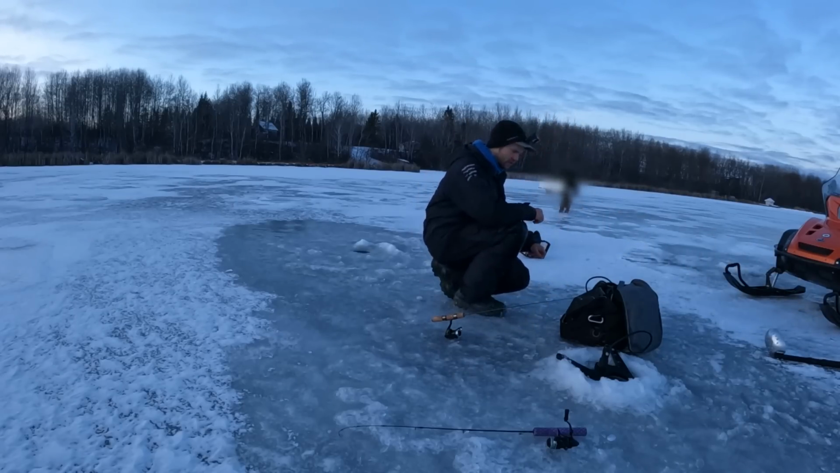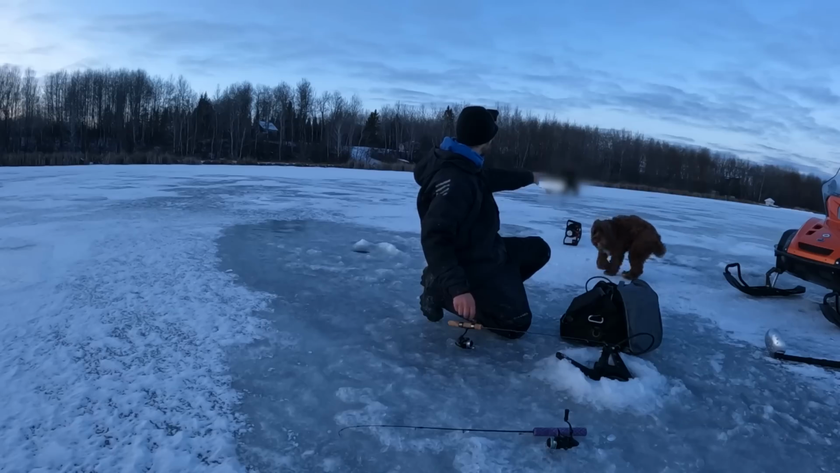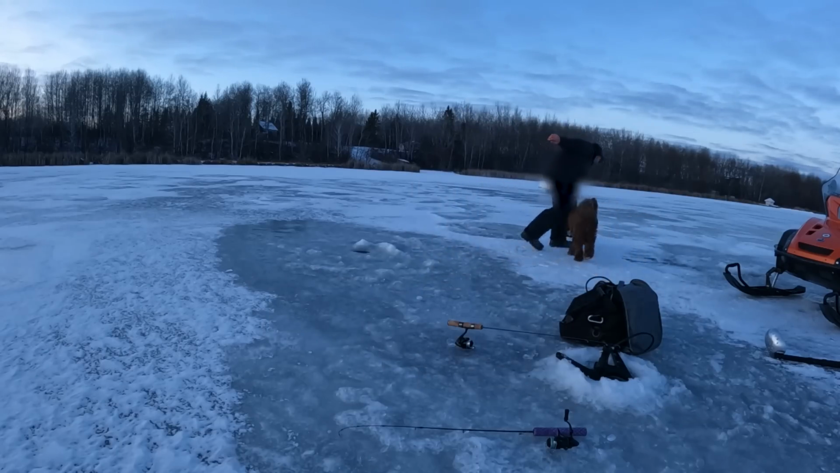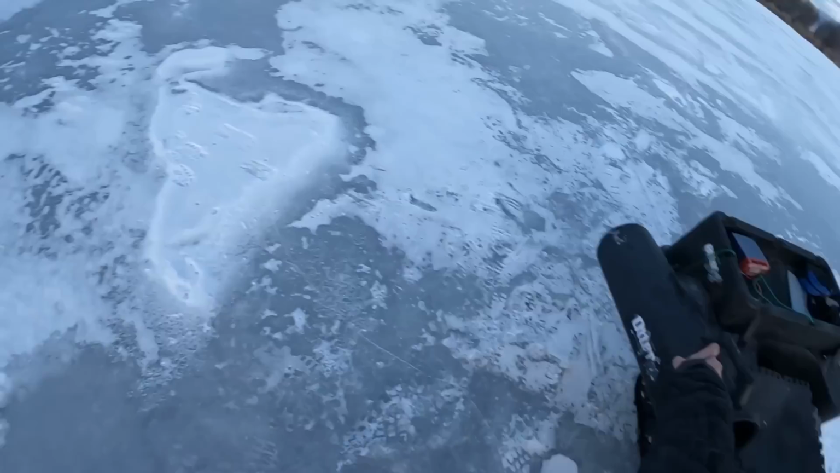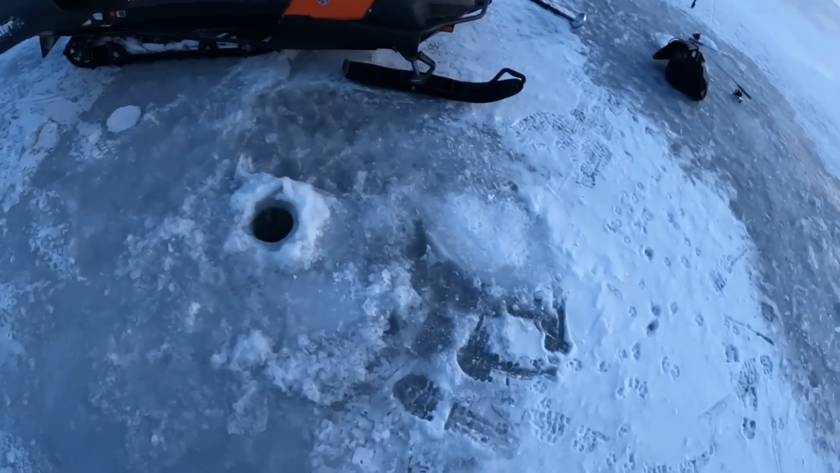She's friendly, but she's a little nuts. Any fish there or what? I caught one. There's a few more. I didn't catch any more yet, though. That sled there. Oh, how it's all loaded up? Yeah. The best is this sleeve for the auger because then I'm just like this. And this rack is actually built for quads, like similar to the thing you have. Yeah. And I just slapped it on the back there.